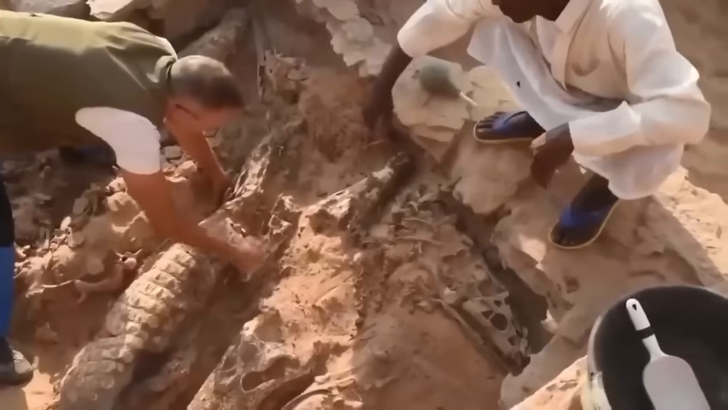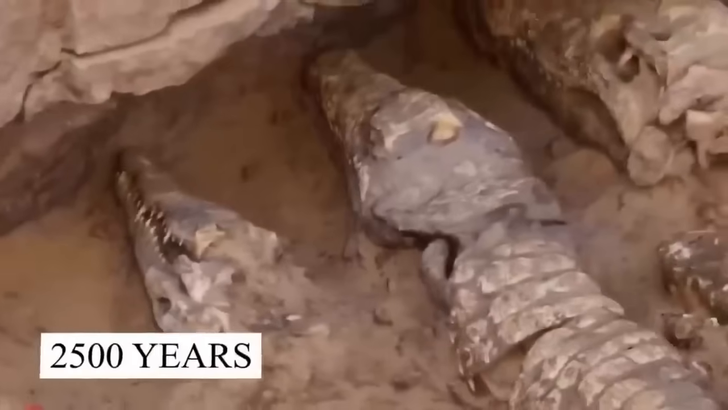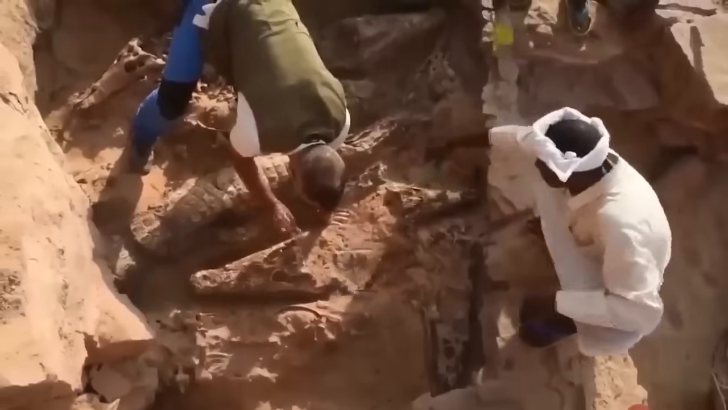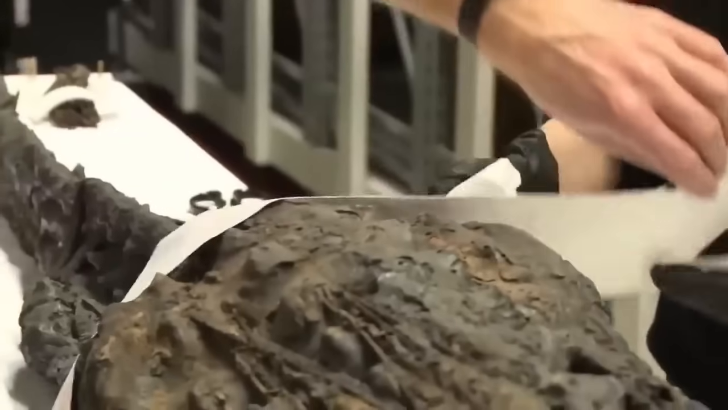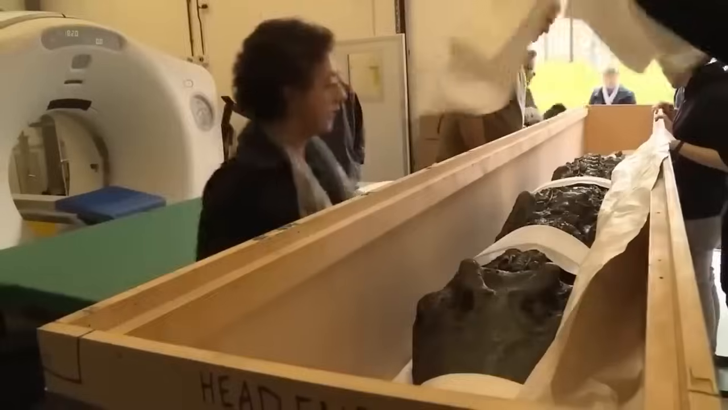The researchers were stunned when they got to know that the crocodiles had been buried 2,500 years prior, because how could something this old be in almost its original condition? Well, actually, they were preserved with a particular method which excluded wrappings and resin, which helped them keep their original condition.